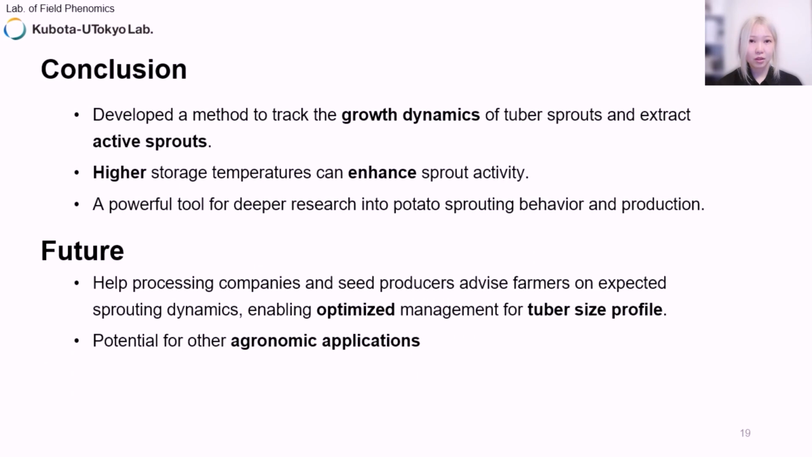Here is the conclusion. This study developed a method to obtain time series data to check the growth dynamics of seed tuber sprouts and to extract the active sprouts.